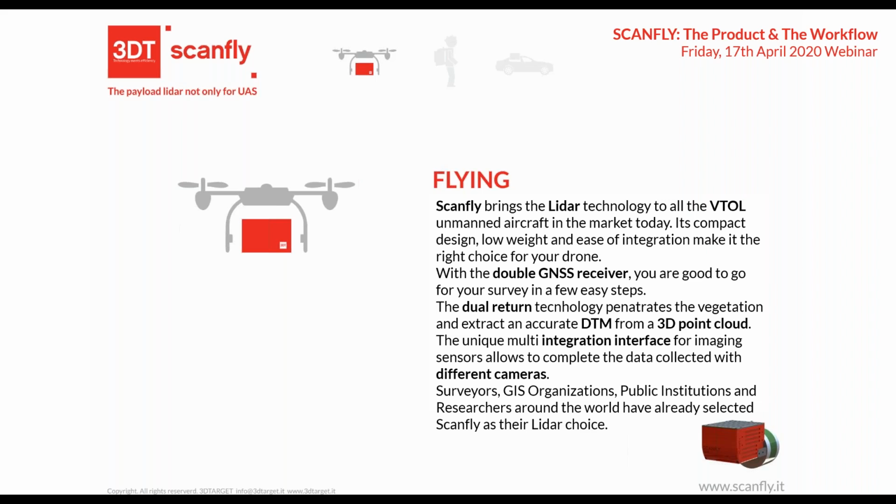In our system, Scanfly, we put the LiDAR itself, a 3D LiDAR, but we also need to integrate a GNSS board, GLONASS and GPS, and the laser scanner itself. We also have the opportunity to integrate cameras, as we can see later.